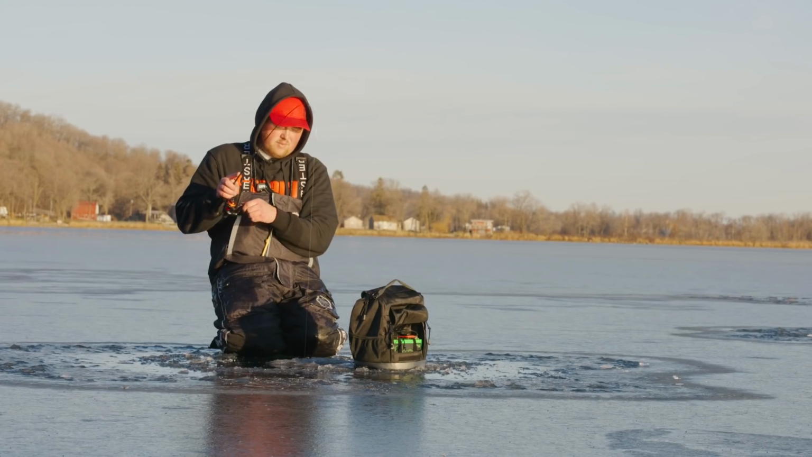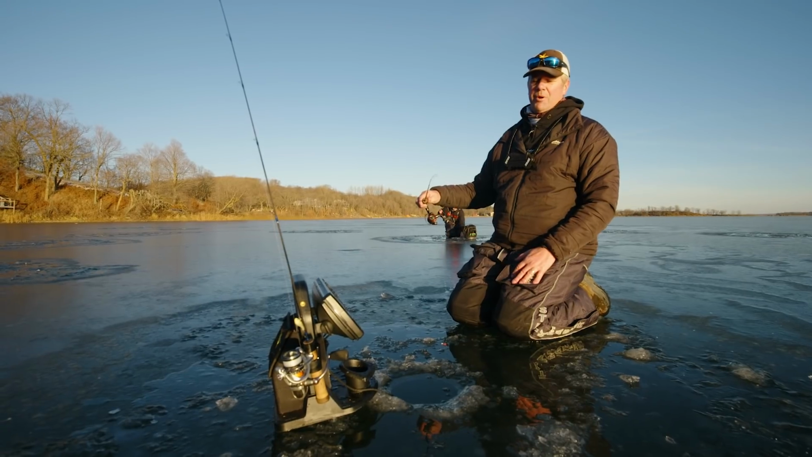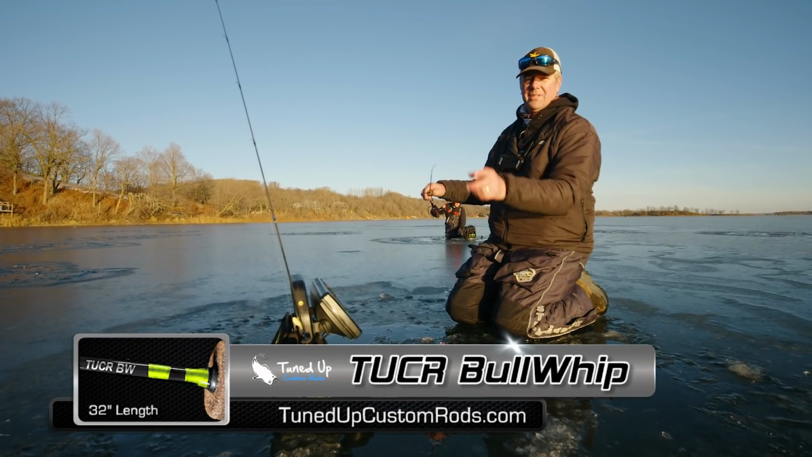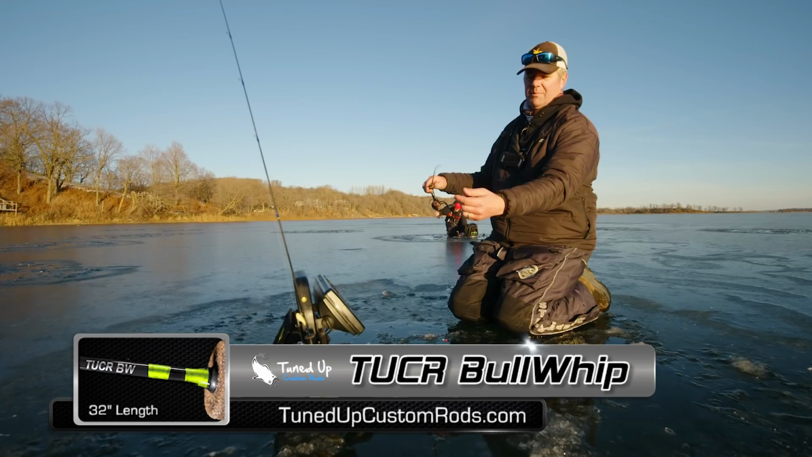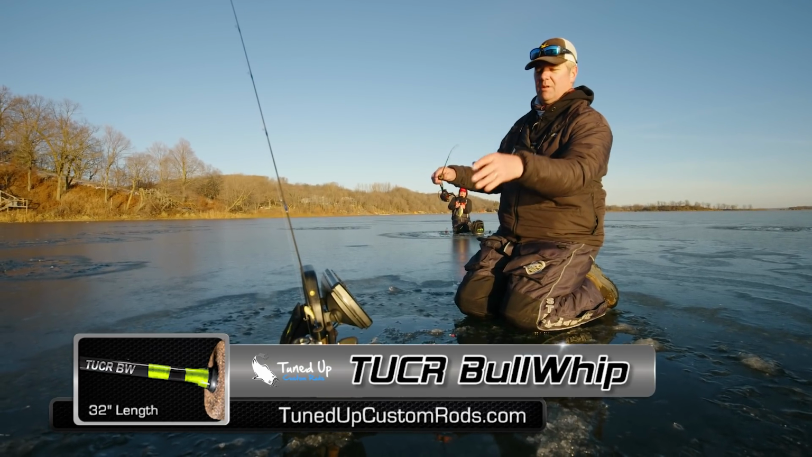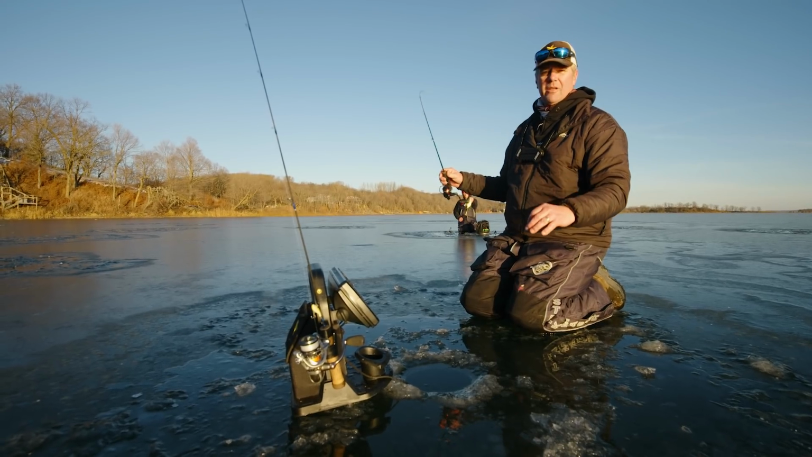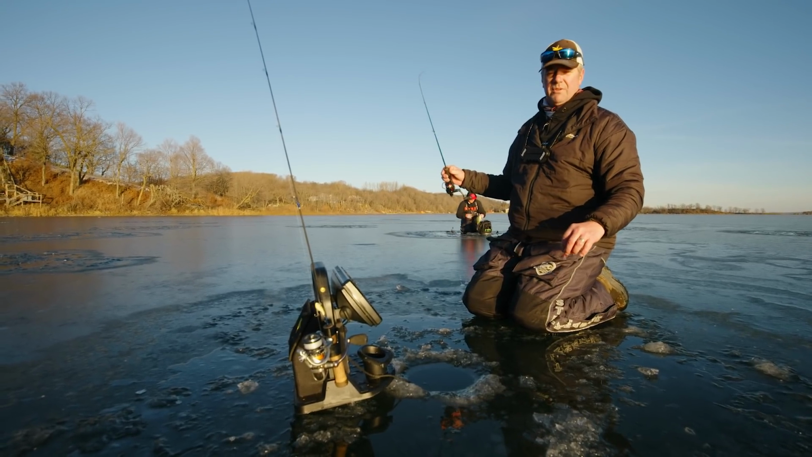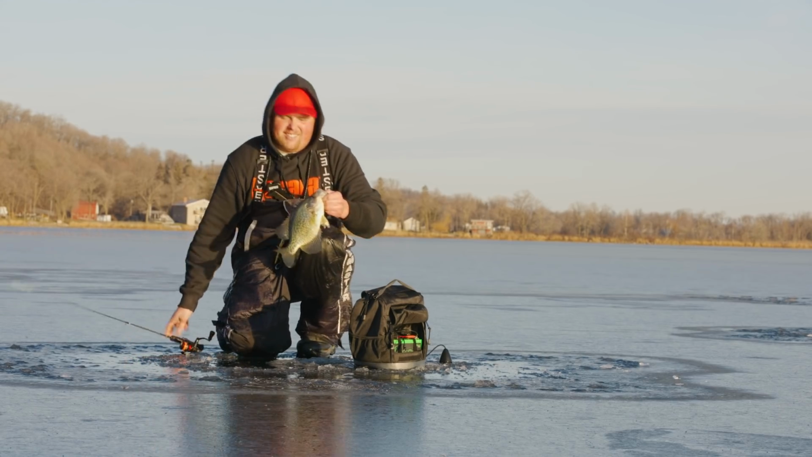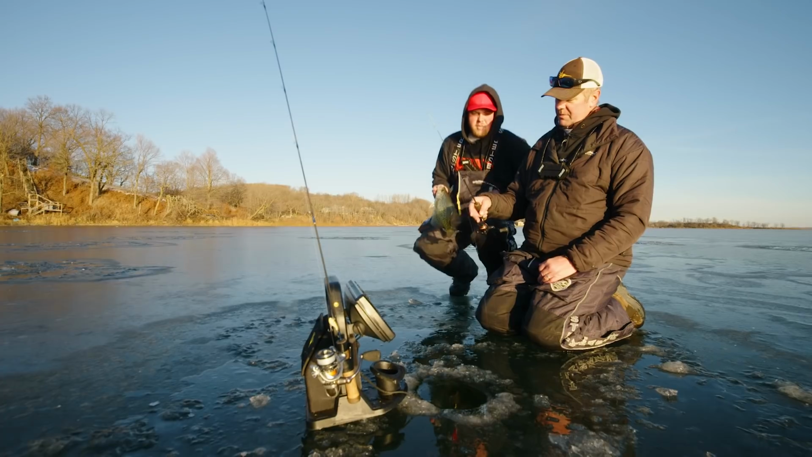So that's that bullwhip. This is a 32-inch bullwhip from Tuned Up Custom Rods. It's kind of a hybrid rod, so it's not a true noodle, right? It's got a little bit more power in the tip, but you still have a softened up tip where a fish just kind of grabs that bait, you'll see it drop just a little bit, and then you've got that good backbone. You can fish heavier tungsten, and I'll use it to fish small spoons and even some real small slab wraps or ripping wraps. So it's a really versatile rod. And this one here I think is a 32-incher. Fishing that with an Okuma Seamar 10.